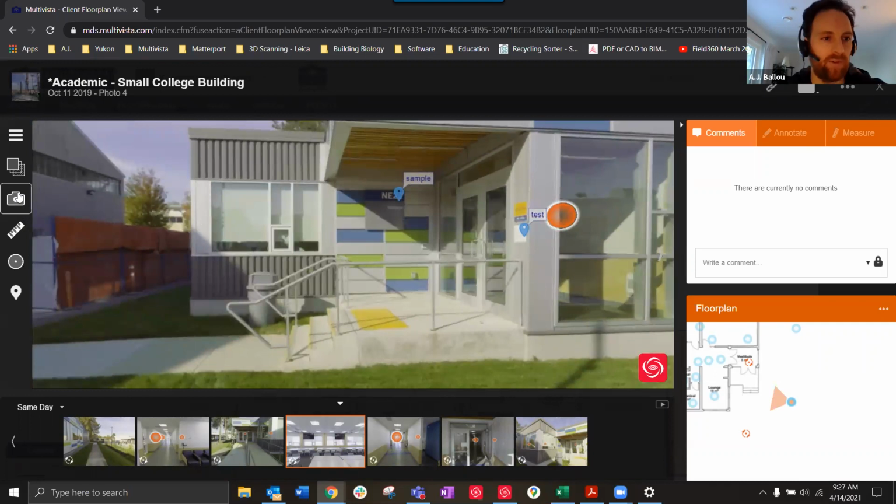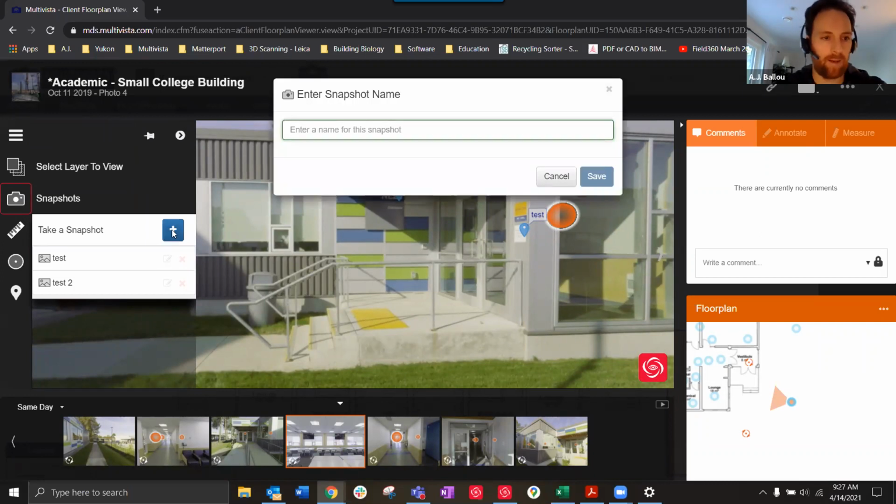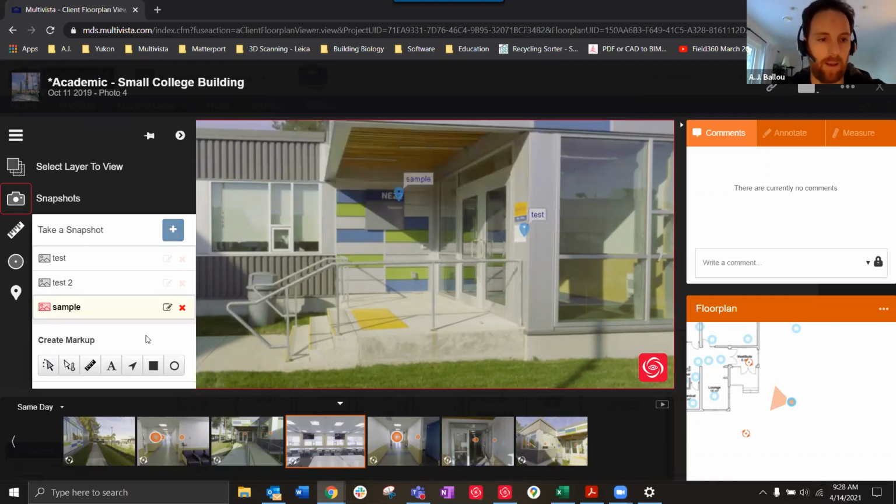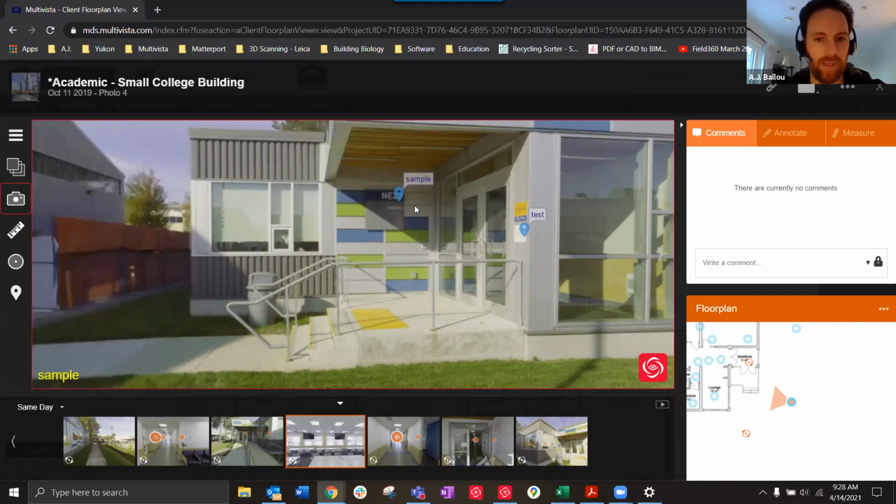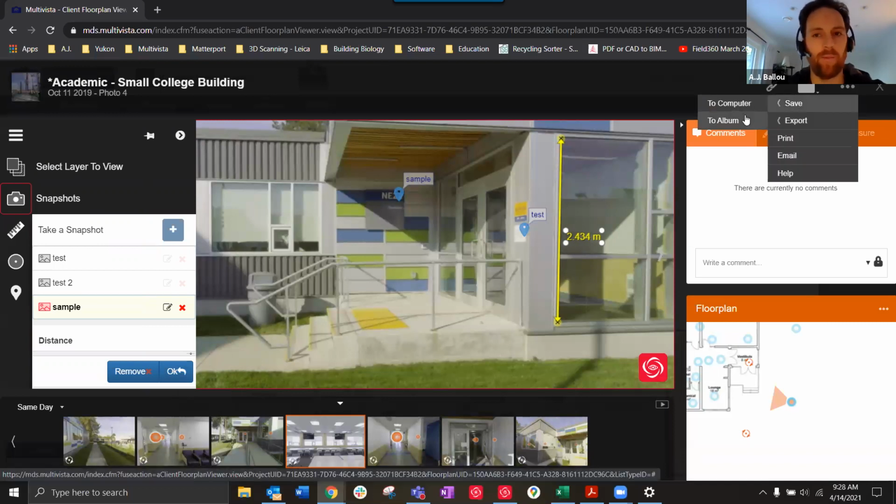Another tool that is really useful is the snapshot tool. It freeze-frames the image as you see it. I can add in another photo here. And now all of a sudden I have different markup tools available to me as well. If I want to measure the length of this window, for instance, I can choose to save it here. I can utilize other features in the system, save it to an album that I've created within the Multivista system, save it directly to my computer, email it, print it, really be able to showcase findings that you find in this environment with other team members as well.